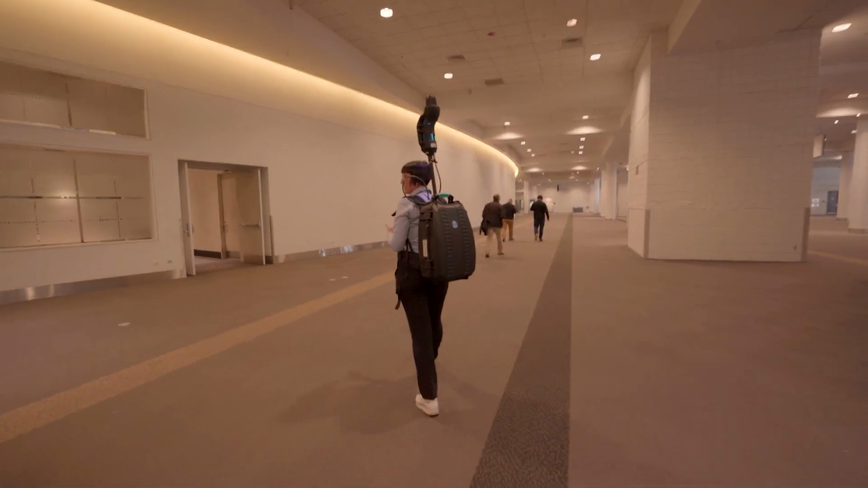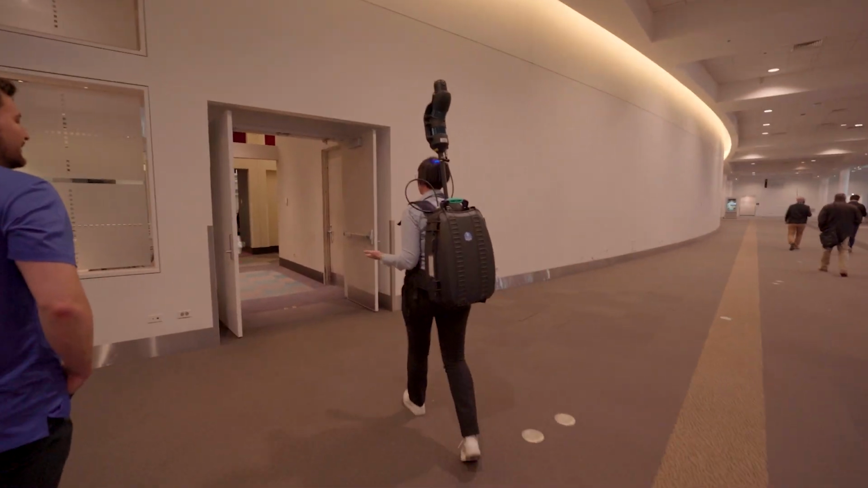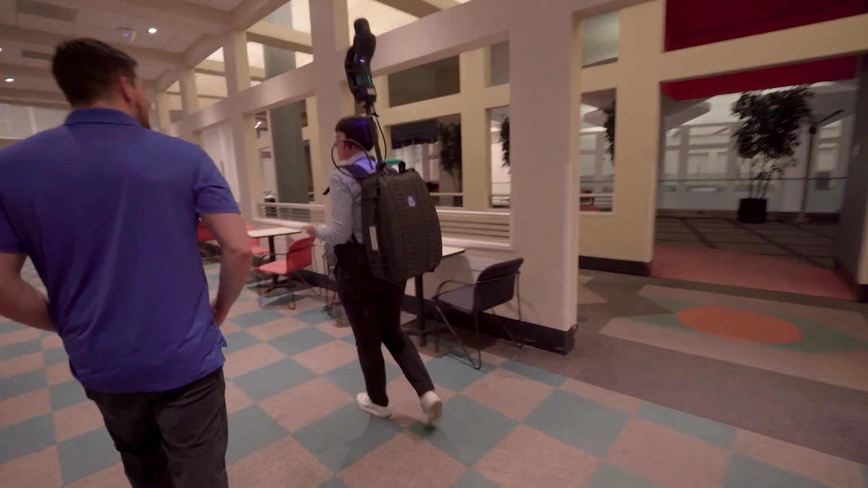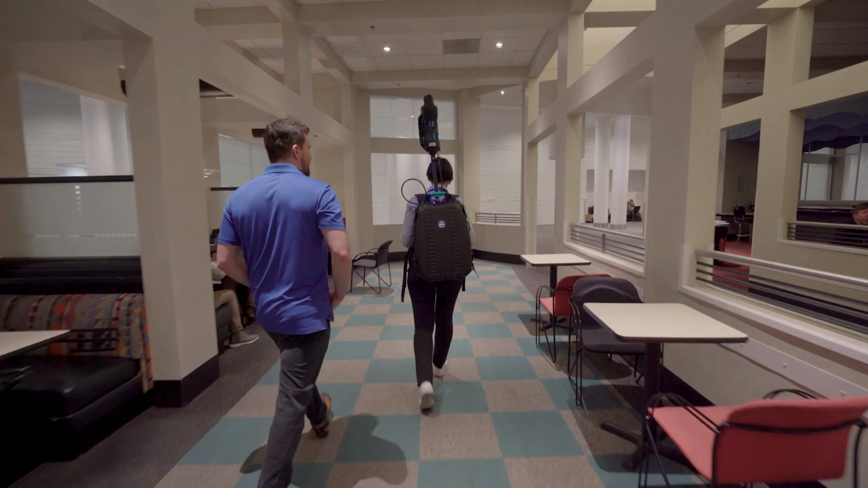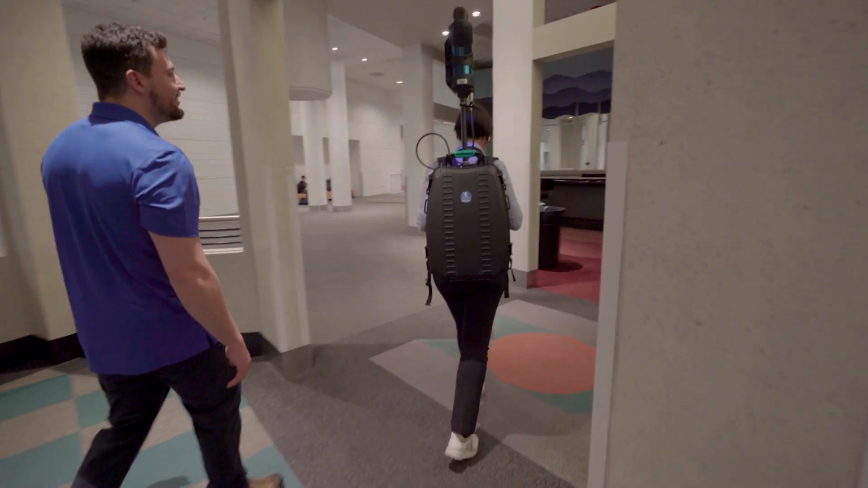Of course, we don't have any kind of limitation in terms of passing through different kinds of environment. So we can easily walk through the doors. This whole time it's basically capturing image data as well as your point cloud, and it's doing all of that for you.